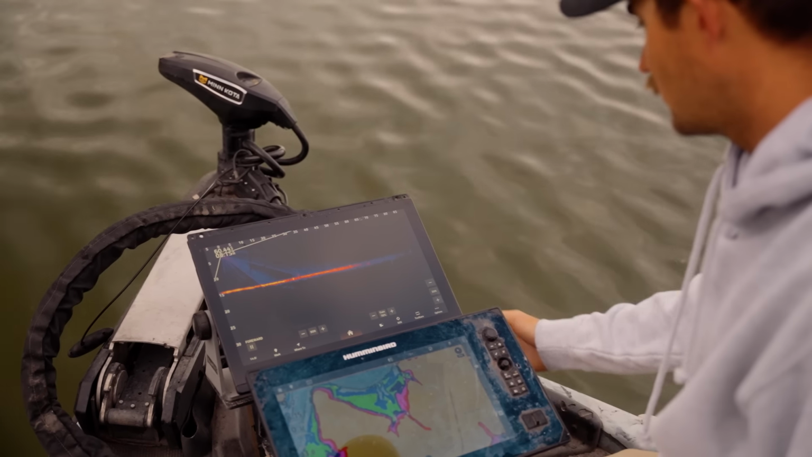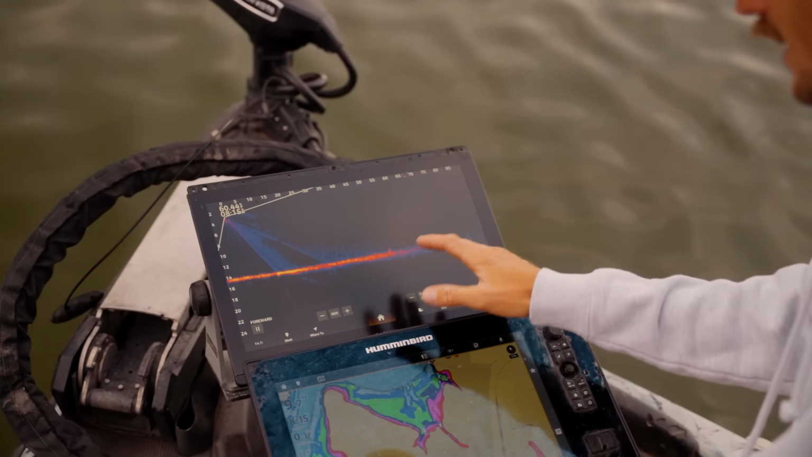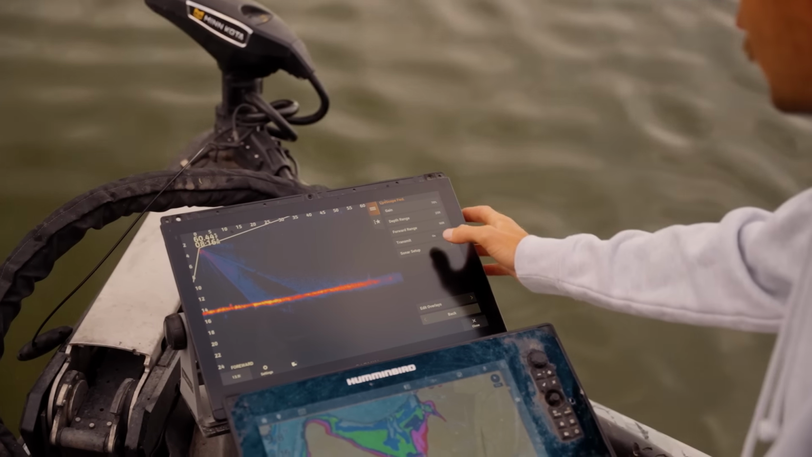Some other settings I like to do, I like to kind of keep it simple on my gain. I don't usually run it too high. I keep it about 70% on the gain. Let's go into our sonar setup.